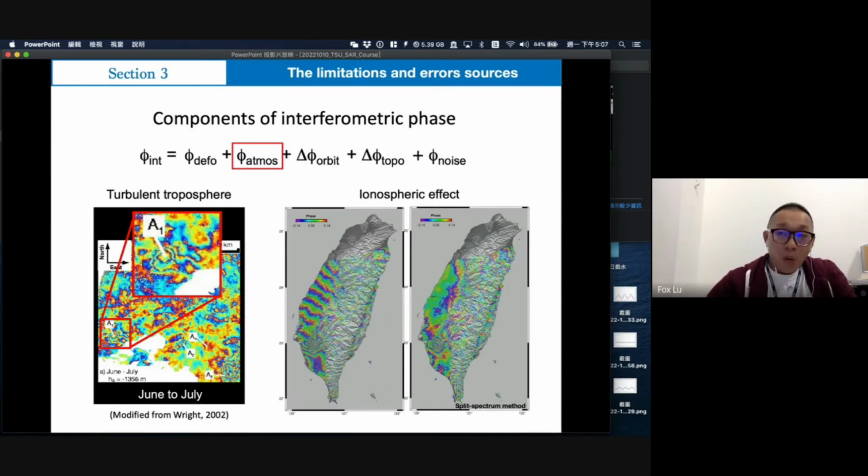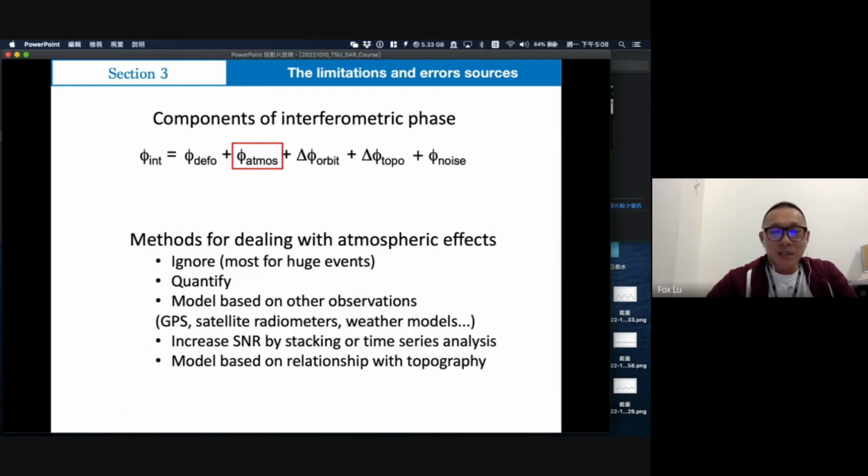It does not always exist, or it always exists but does not affect the radar image much. Sometimes it is random, but right now we want to estimate this error and continue to calculate it. So scientists have provided some methods to deal with the atmospheric effect.